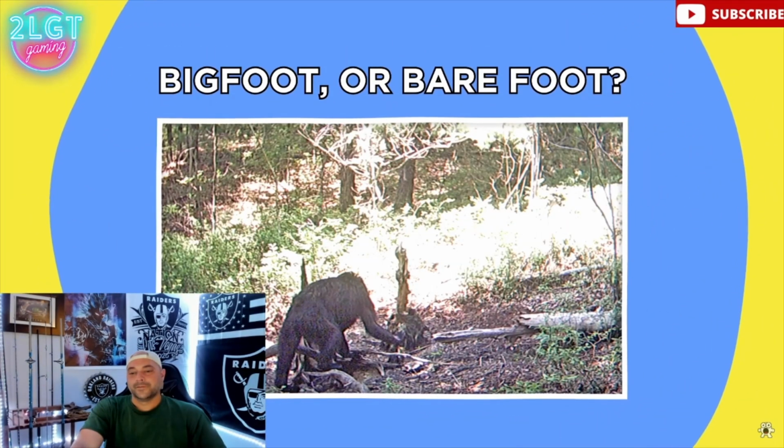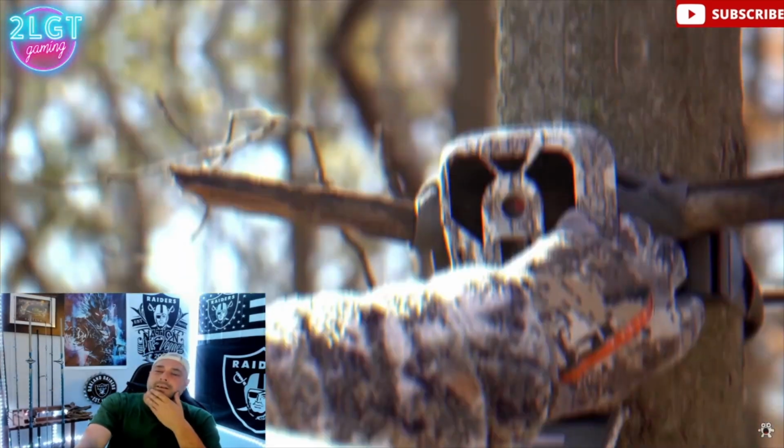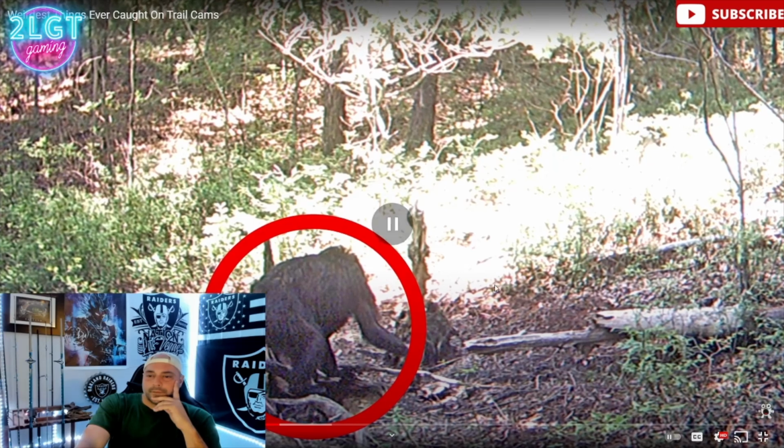Bigfoot or barefoot? In 2013, along the mountain ranges of Southwest Virginia, trail camera user Roger Williams caught a photo of something that he couldn't believe. A large, hulking black mask with